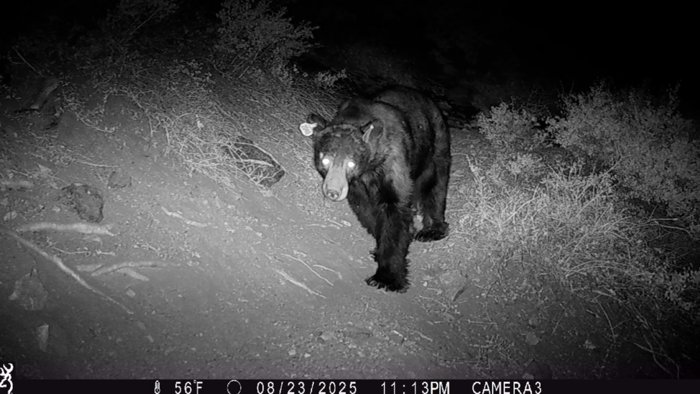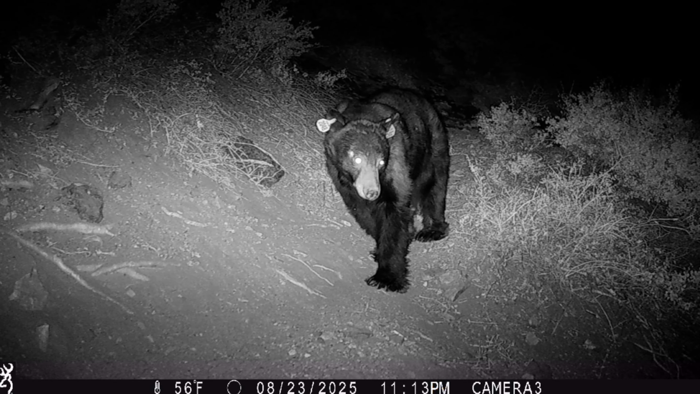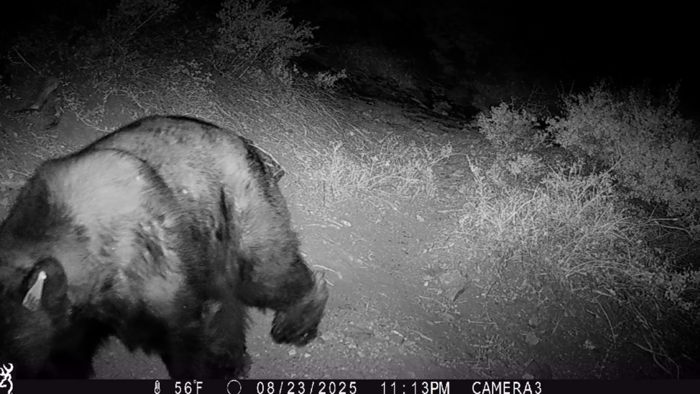I think this is a new bear. I don't believe this is Robert Paulson. He's a good sized bear. Huge block head. I haven't picked him up during the day. I would like to see more in depth what color his coat is.